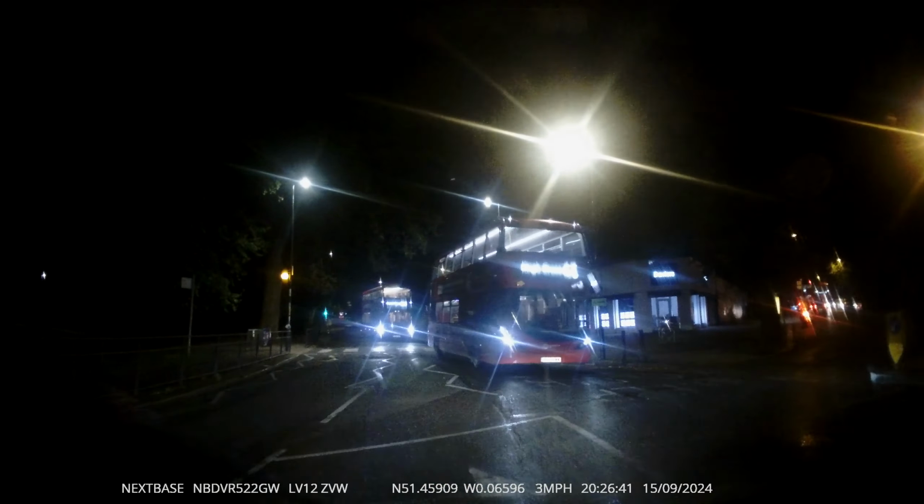Bus is stopping, so I'm planning. The plan is to overtake if it's safe. So I'm selecting second gear or third. Check mirrors, centre mirror, offside mirror, signal right, position all the way to the right. Watch out for pedestrians crossing in front of the bus.